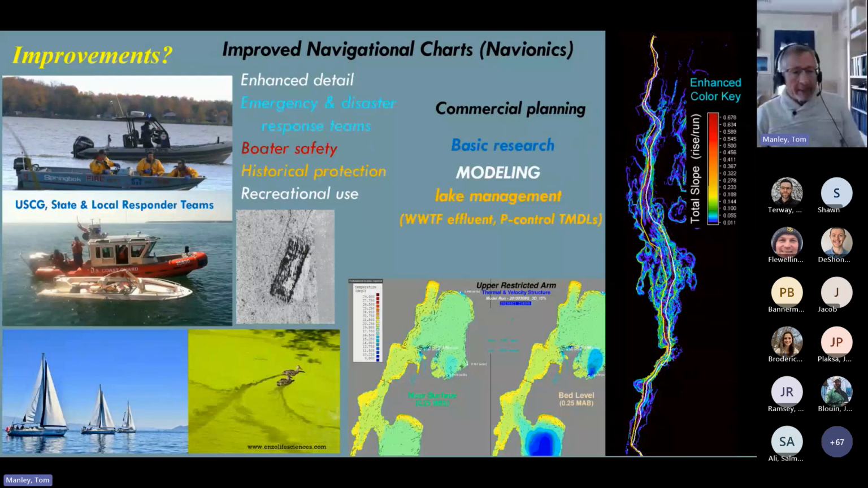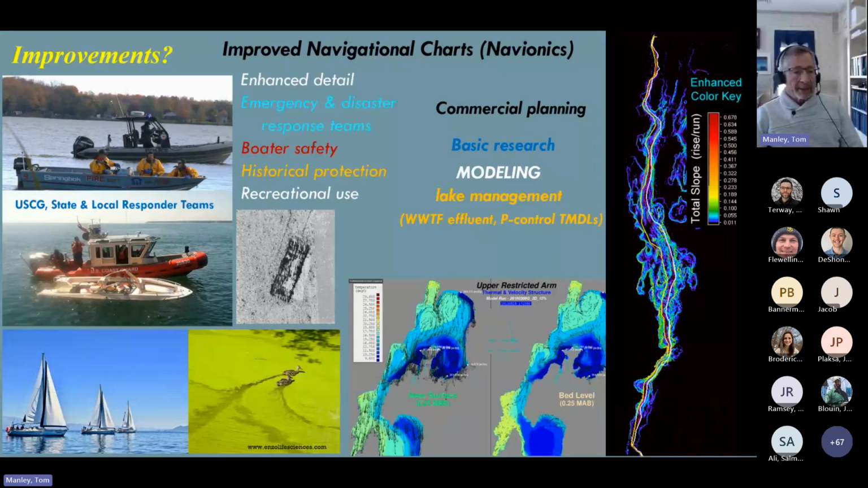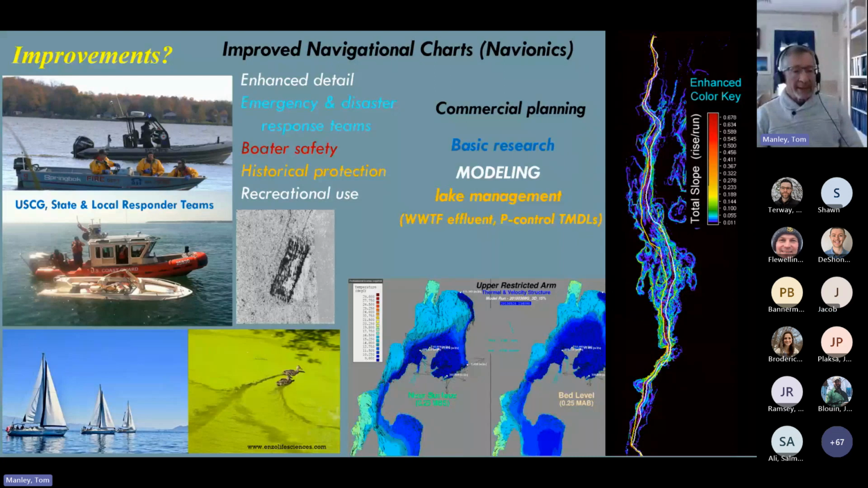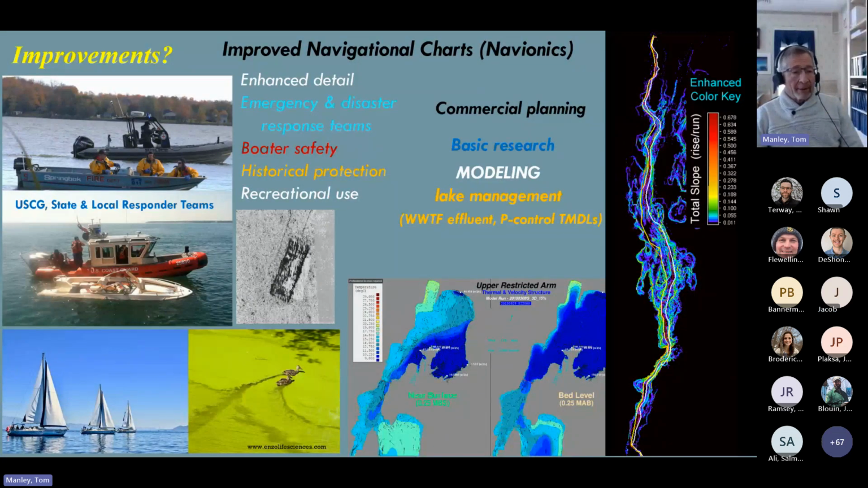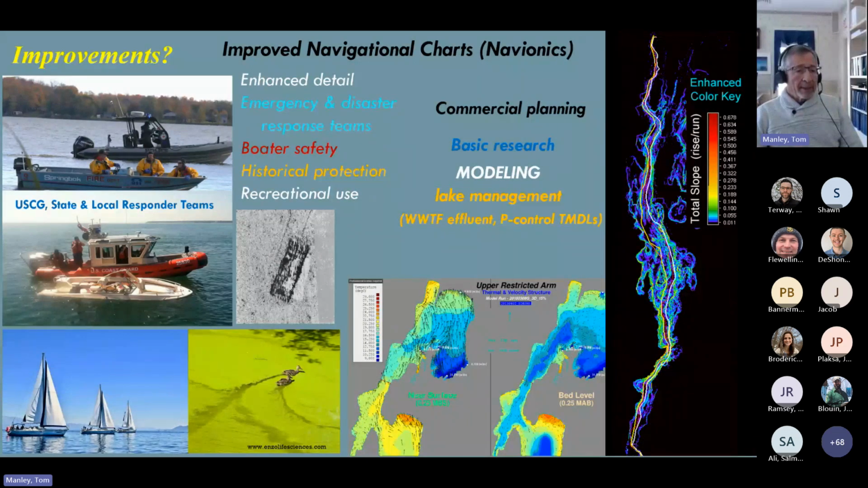Improved numerical modeling was capable of providing lake management additional information regarding detailed movement of water masses, emergency response calculations for the movement of undesired contaminants such as an oil spill, improved understanding of harmful algal blooms, and phosphorus control through TMDLs, just to name a few. Even the Canadian numerical modelers and the Great Lakes Environmental Research Lab utilized this data in the creation of their larger hydrodynamic modeling.